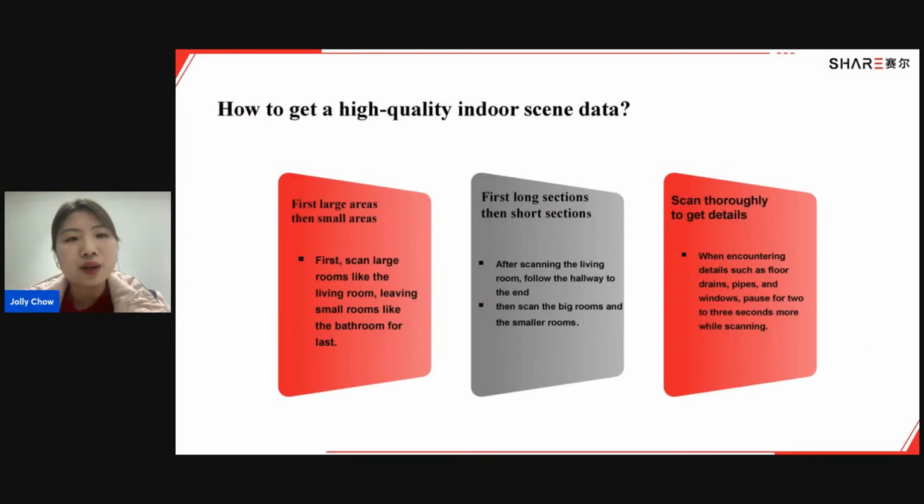So, how can we get high quality scanning data? Here we have some tips for you. First, large areas, then small areas. You can scan large rooms like the living room first, leaving small rooms like the bathrooms for last. Second, long sections, then short sections. After scanning the living room, follow the hallway to the end. Then scan the big rooms and the smaller rooms.